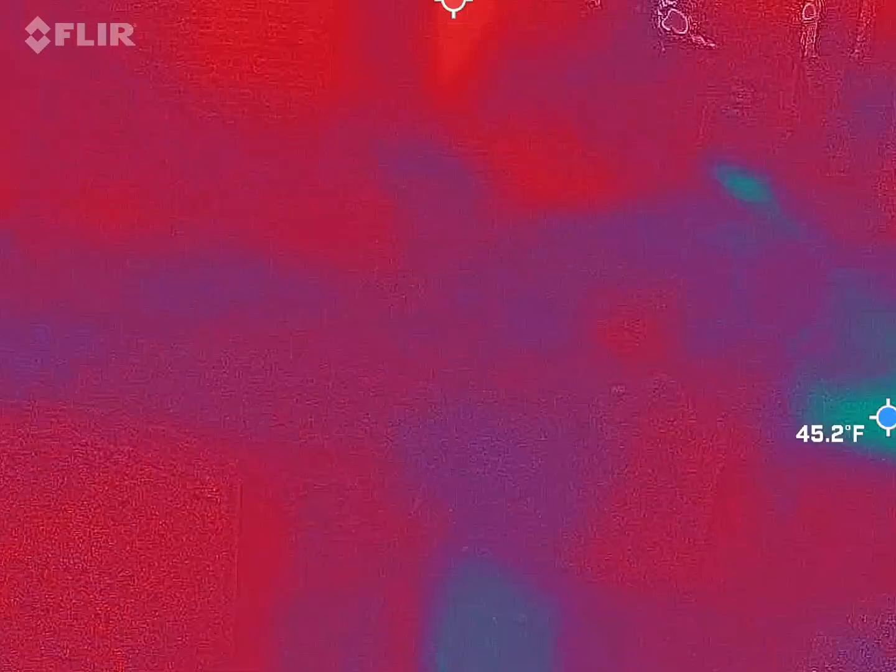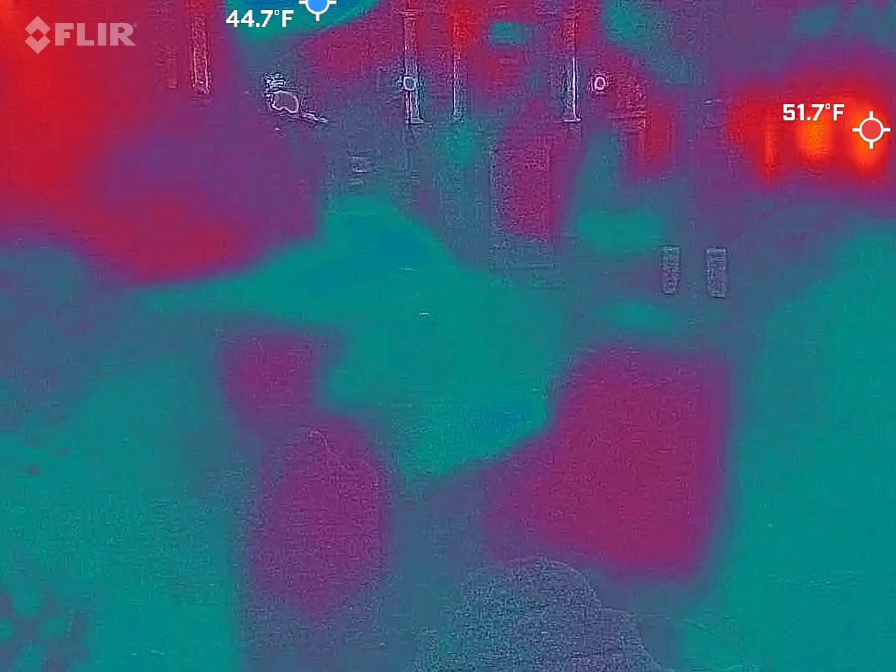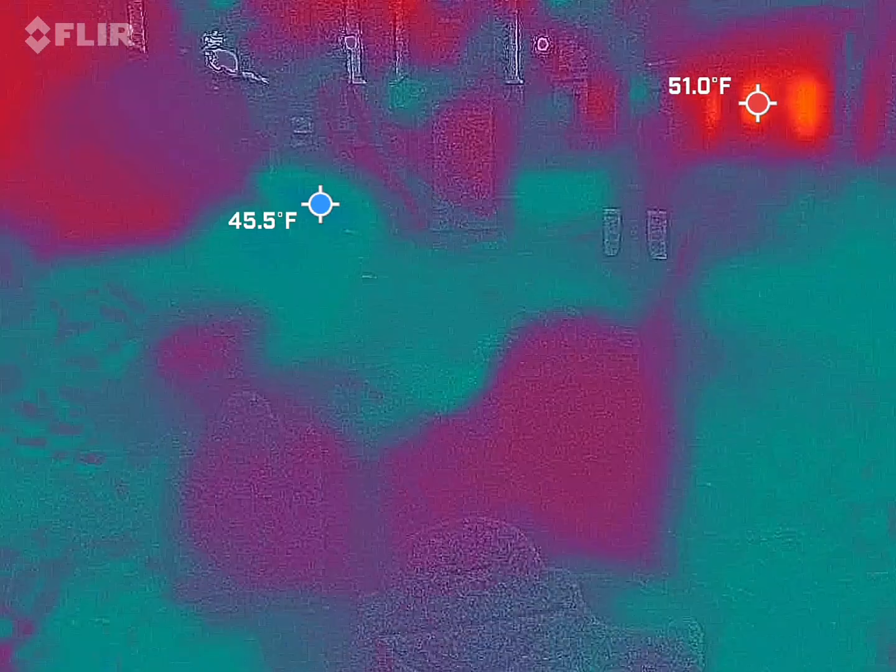Oh, yeah, the spot. Mass graves. Oh, I just got 15. Look at that on the blue. You were also across the way from that lamppost, so probably a portion of that probably came from the lamppost.